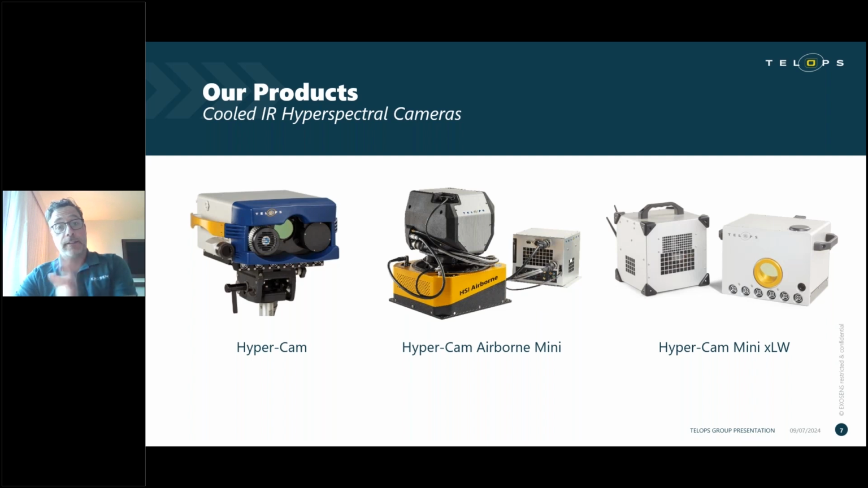So the evolution of the Hyper-Cam ended up with 2 different products. The Hyper-Cam Airborne Mini, which is the airborne hyperspectral system, and a ground-based version, the Hyper-Cam Mini XLW.